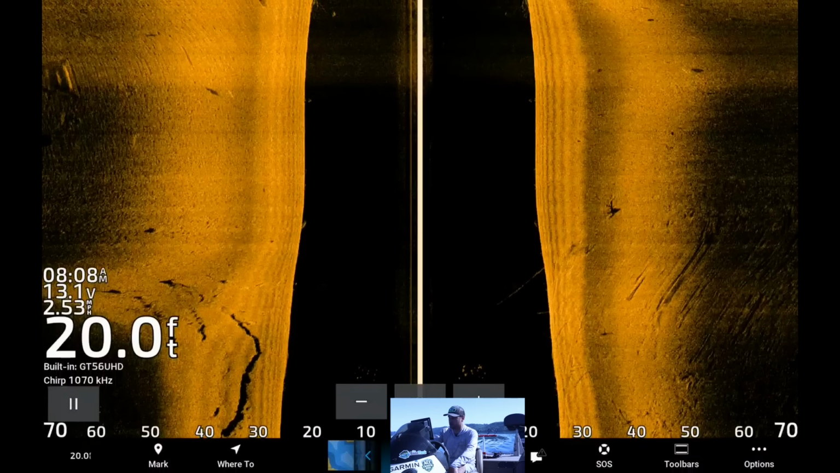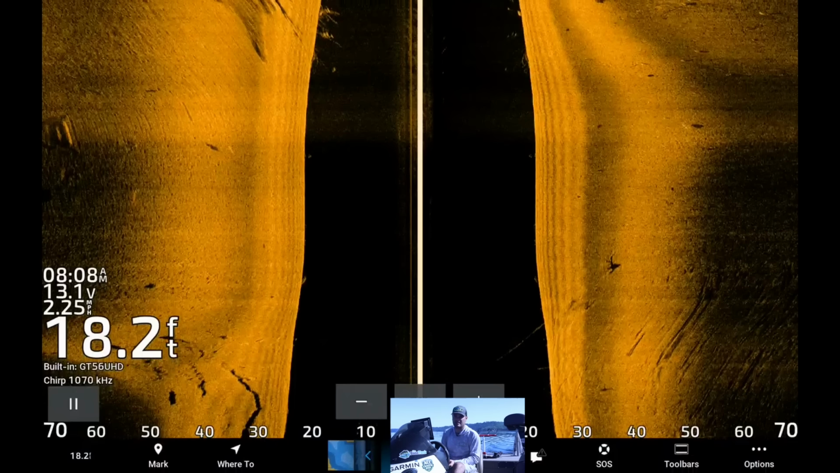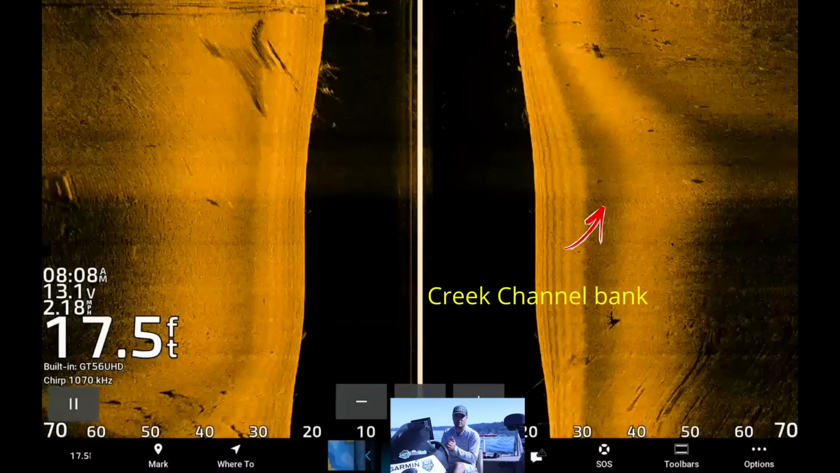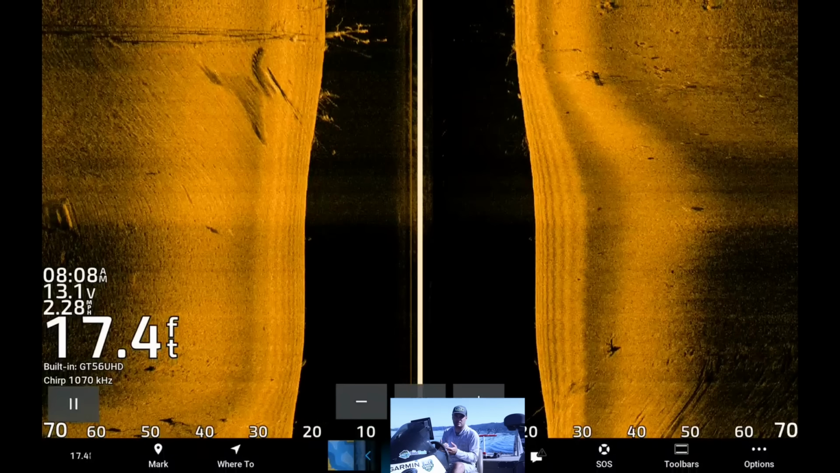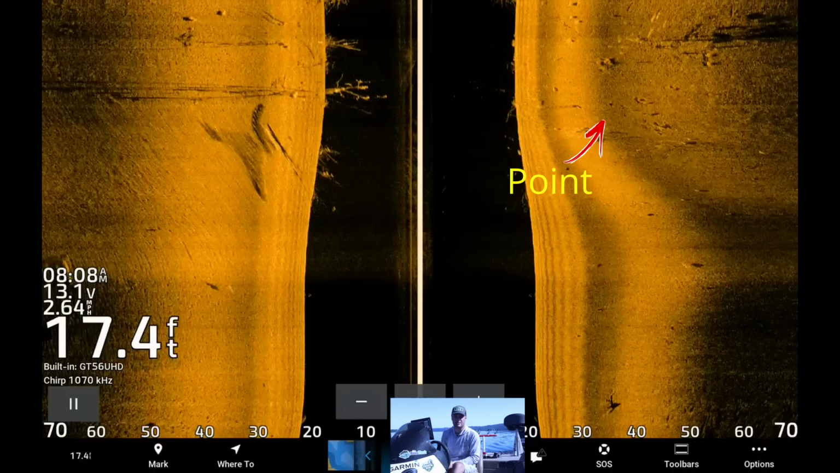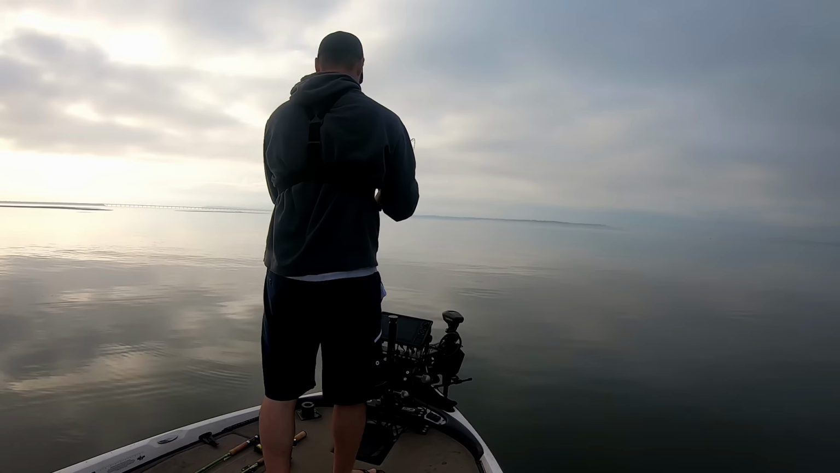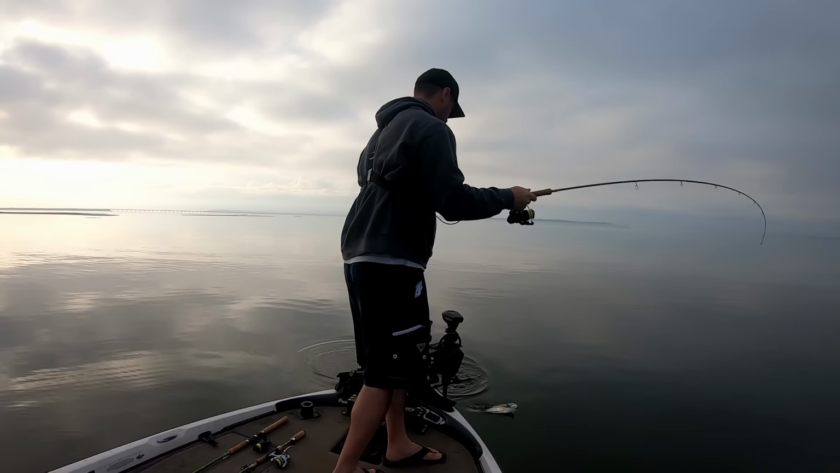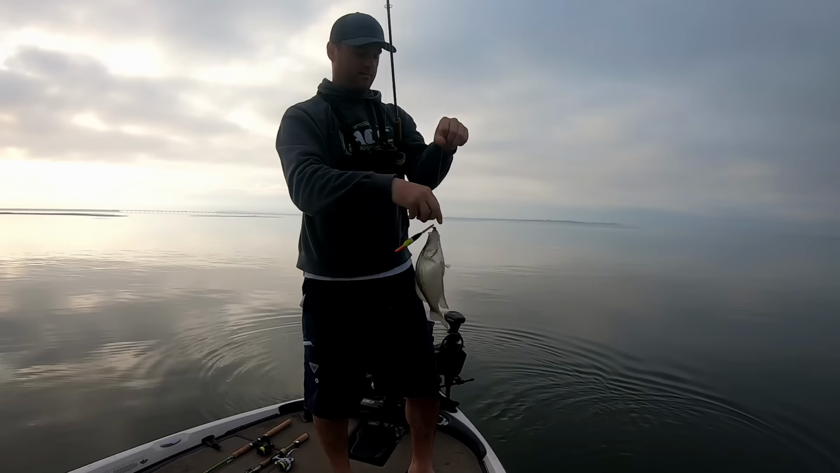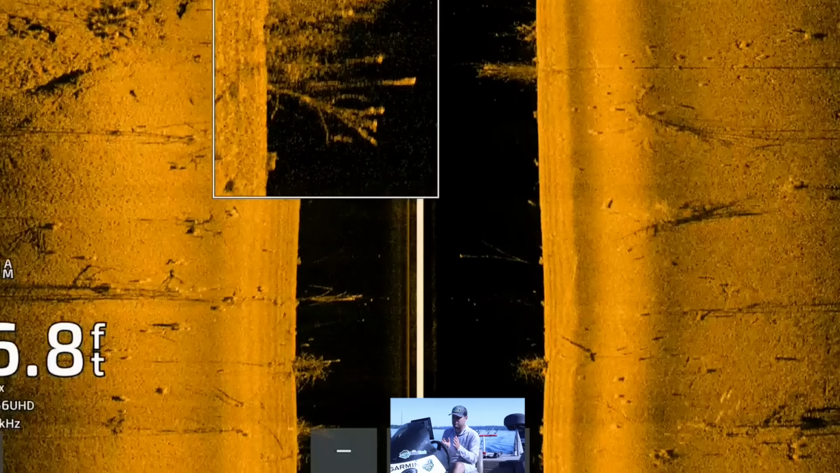But I do want to show you side imaging. I scanned this on Sam Rayburn, doing this exact same thing, working my way up feeder creeks. Here I was focusing on hard turns in the feeder creek itself, but it's basically the same thing. The hard turn creates a point, and oftentimes that's where brush piles get dropped off. So this is what they look like. I was able to set up with a bobber and jig setup here, fishing these. I think these are about 15 to 18 feet of water, but this is what they look like on side imaging.